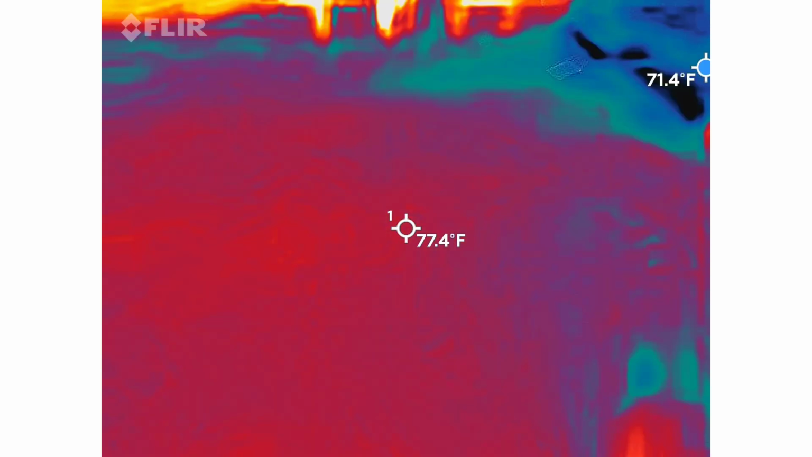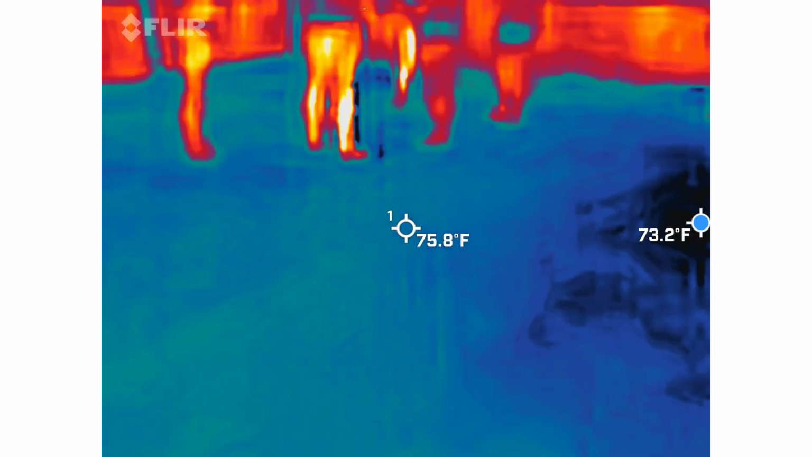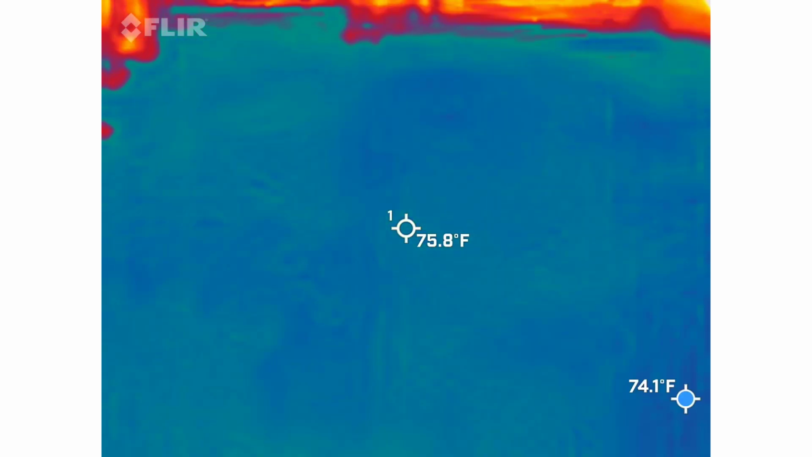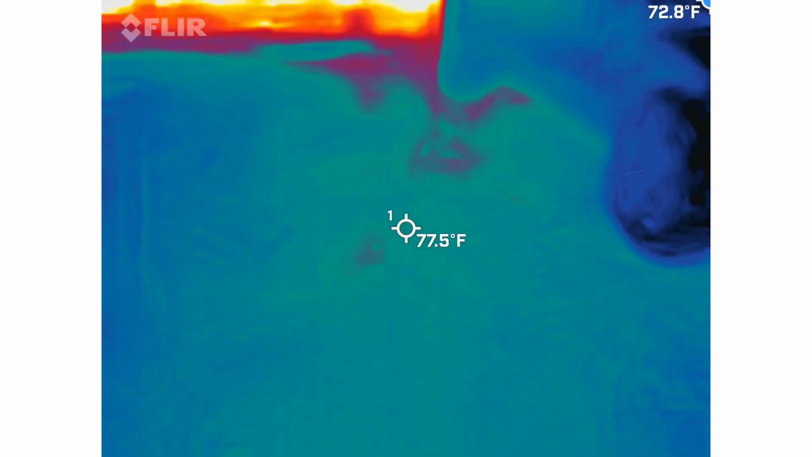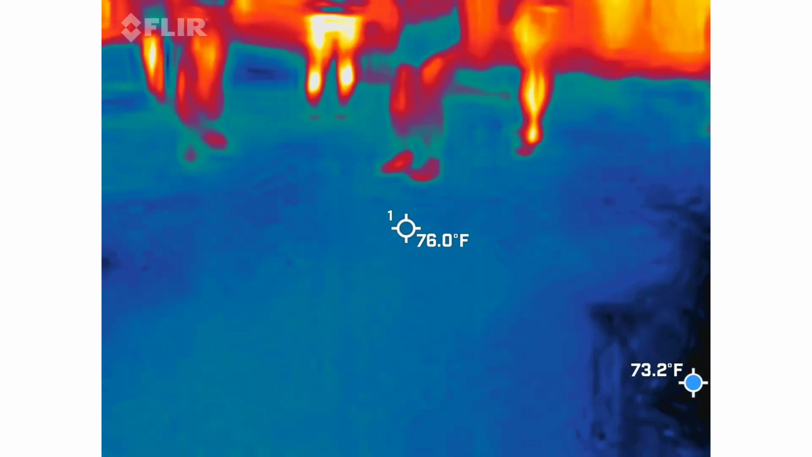I got 28.6 earlier on the temperature. What's your biggest number? 28.6. He said he's seen it go to 150. Come on, Eliza. Cool.